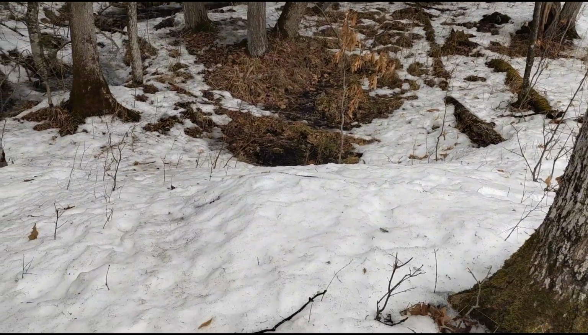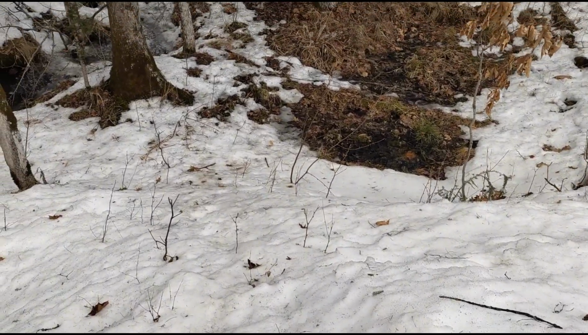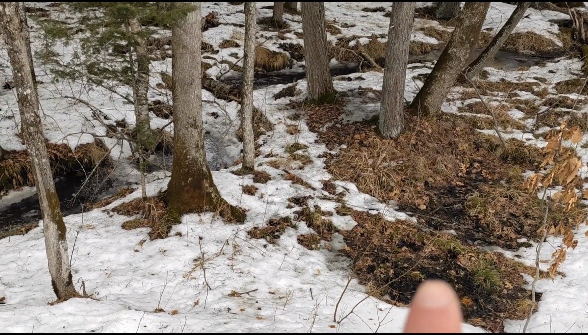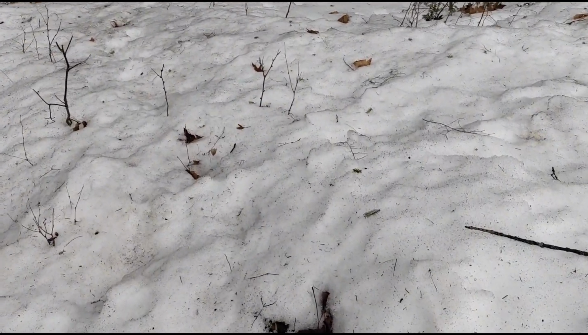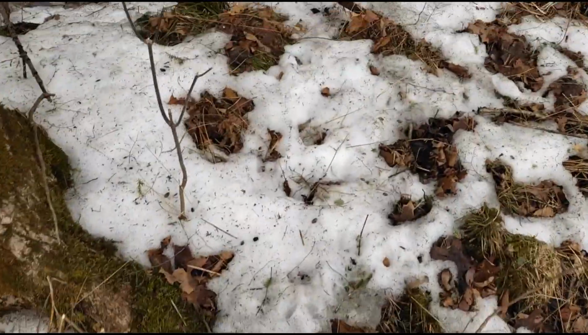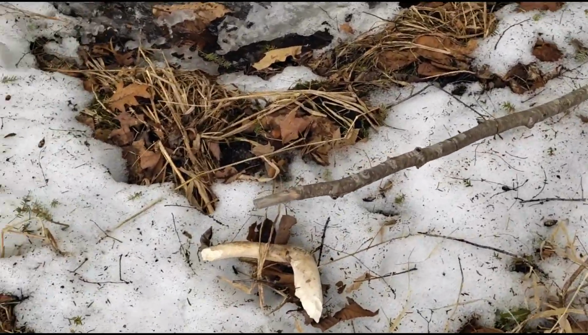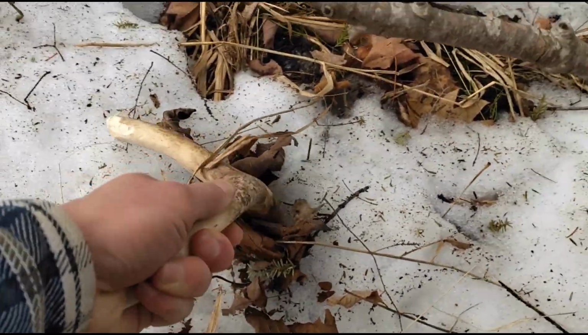Alright, you guys, this is a spot that I've hiked multiple different times, but it was always covered up in snow. But I think we got a shed right there. I think there's a shed. Not a fresh one, but looks like it's a little chewed. But a shed is a shed. Yes, it is. That's a nice looking shed. I mean, that's a decent size one.